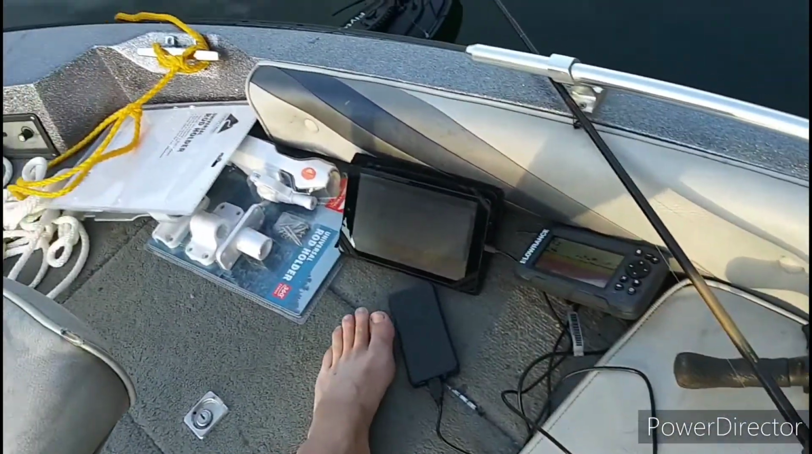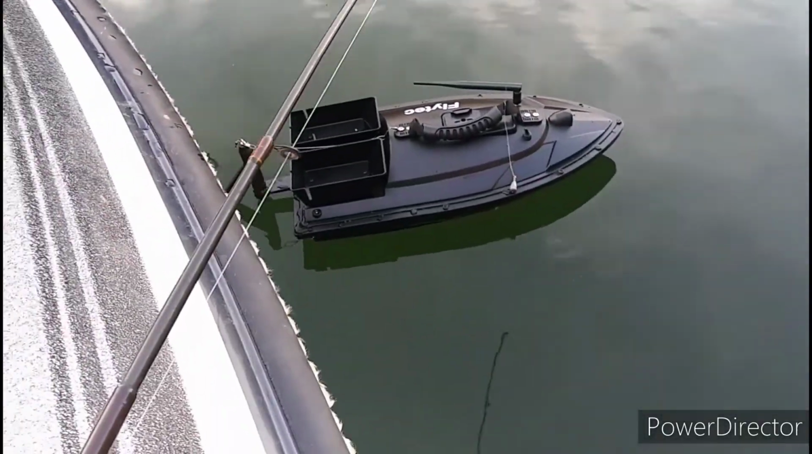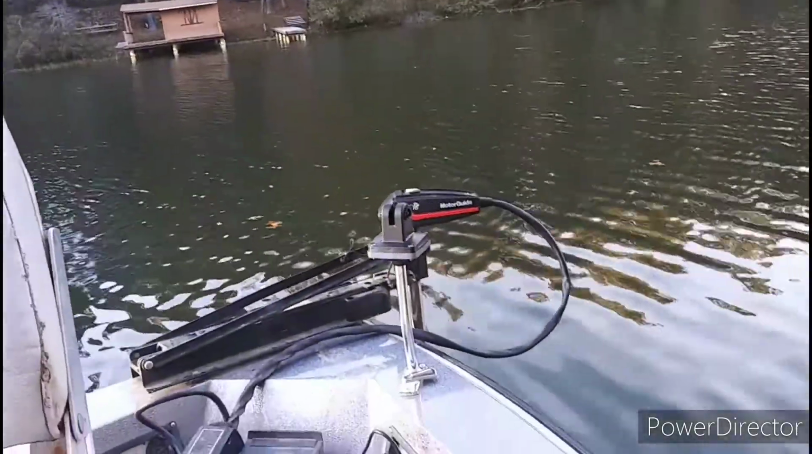Also, I forgot to say, this is how I got the Flytech hooked up. I just got it rigged up to a pole. I'm just towing it around, really. I could drive it, but, you know, it's kind of windy today, so I'm just trolling it around.